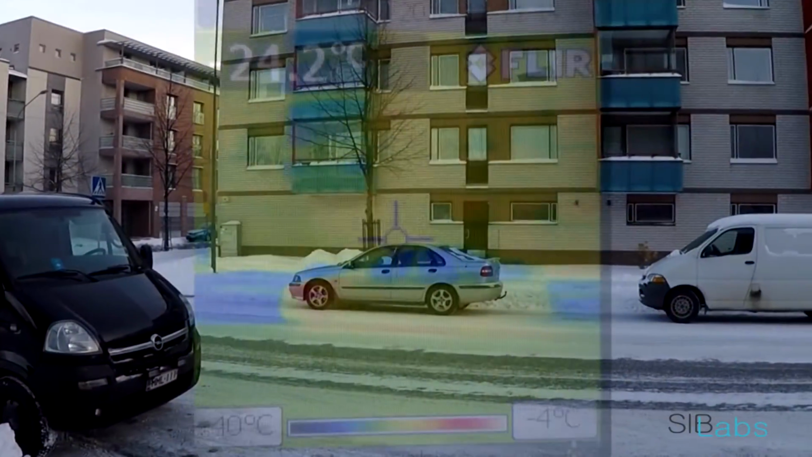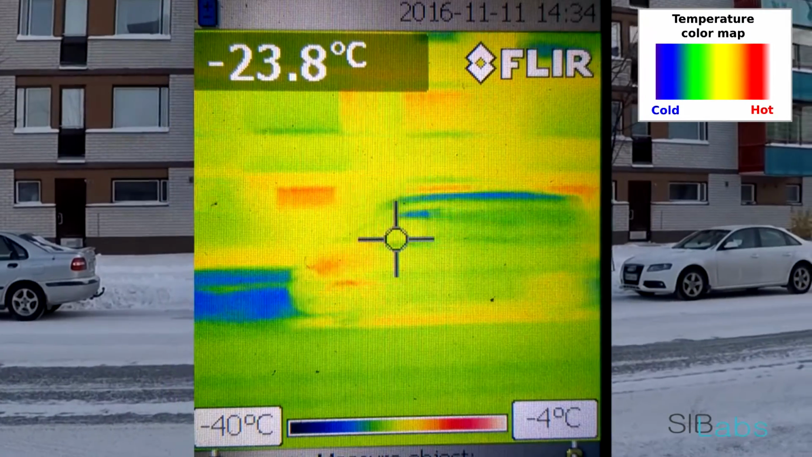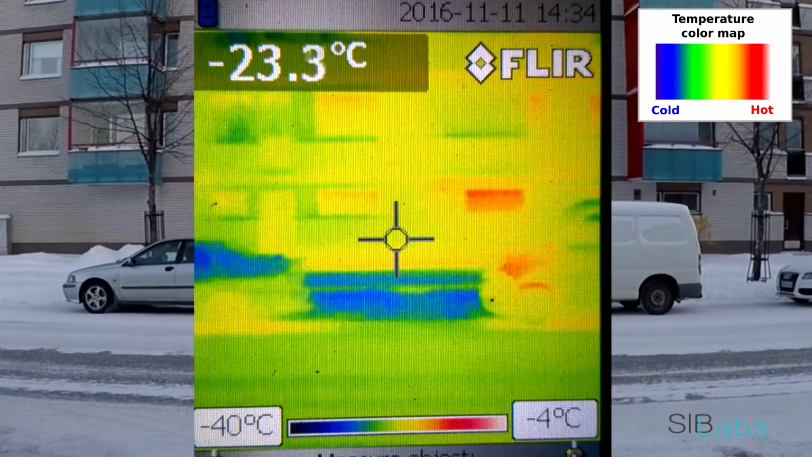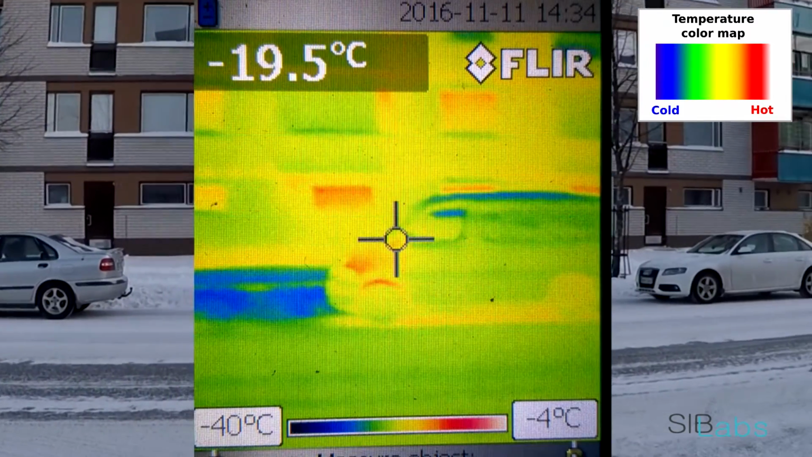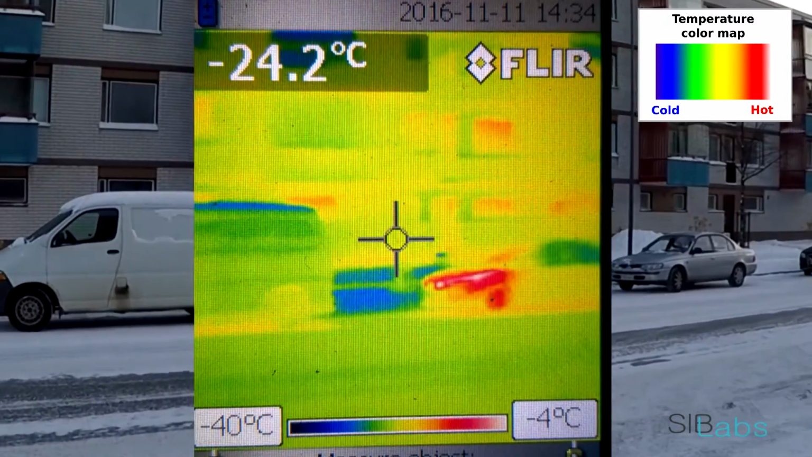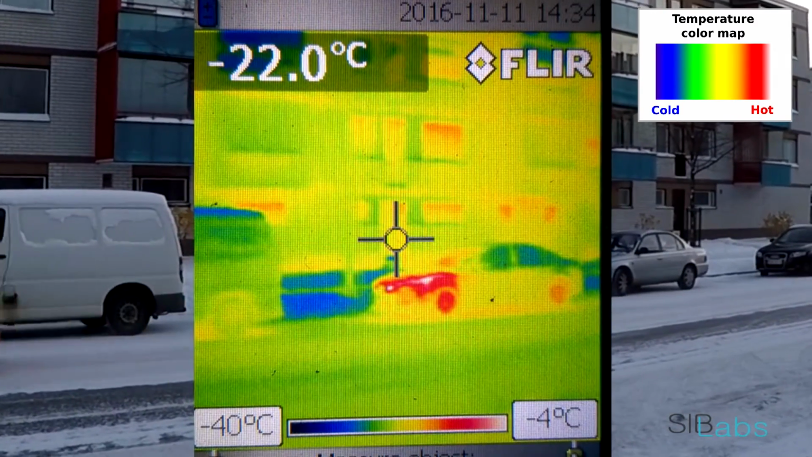Now we are on the street, but the main things are cars. We can see when the car arrived at the parking place. First two cars came a long time ago and they are cold. And the third one is much warmer, as it probably arrived some minutes ago. And this passing car is very hot and the motor is on right now.